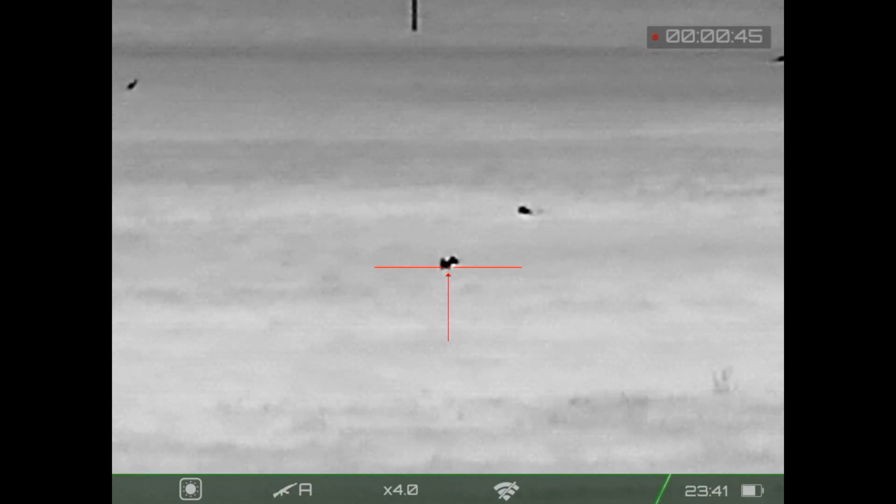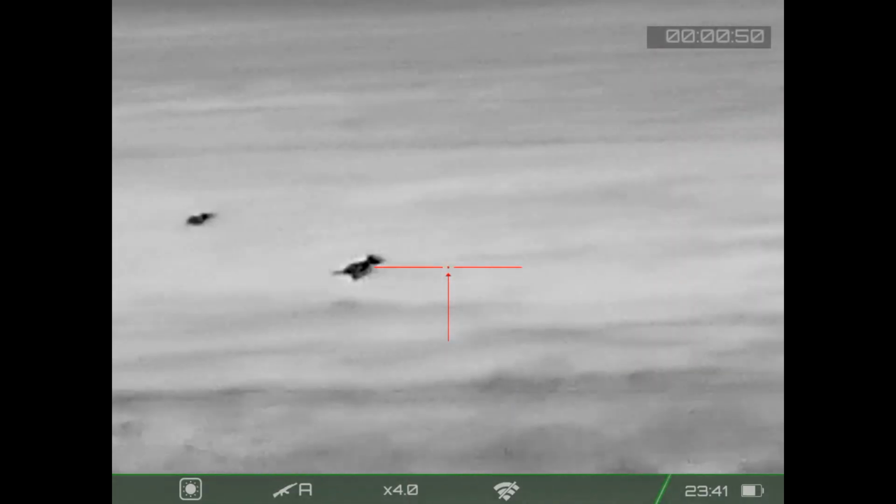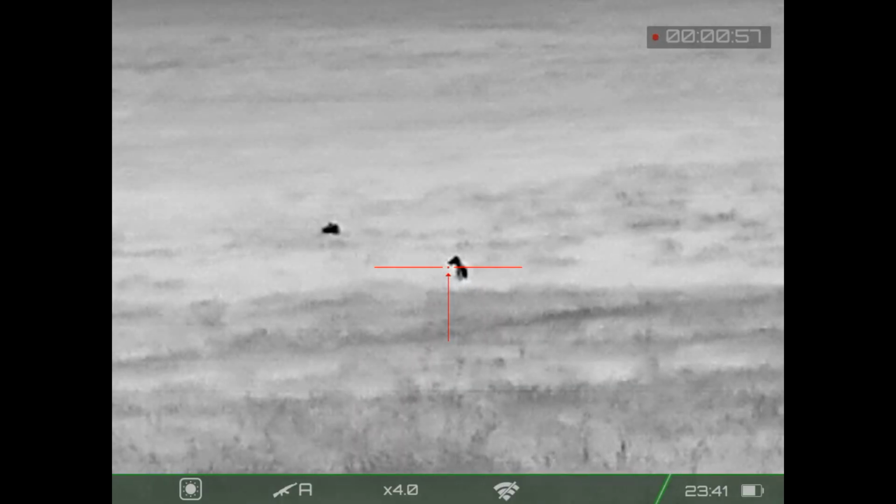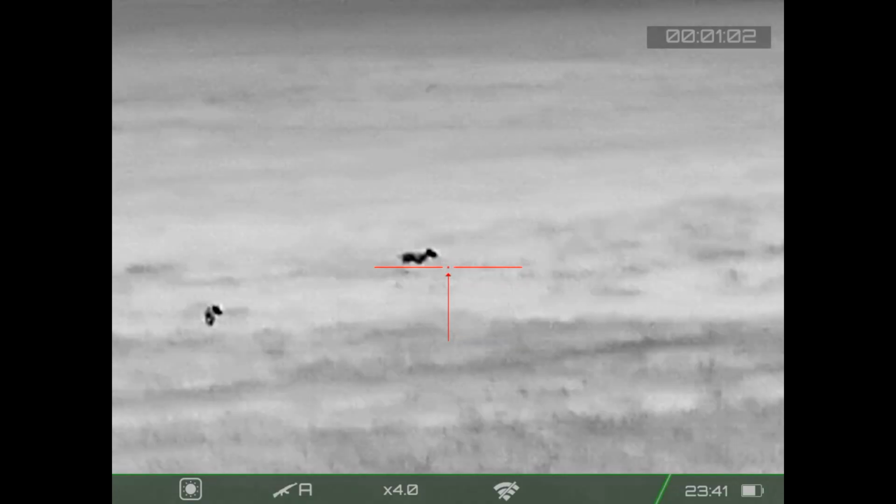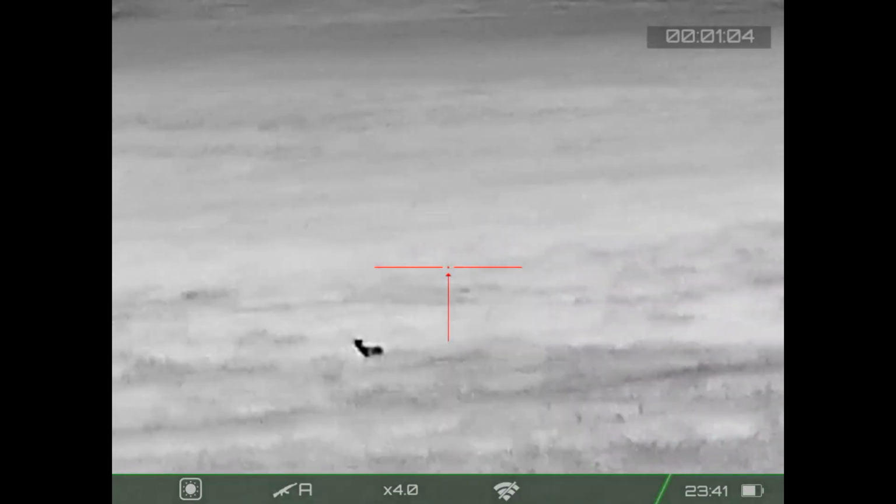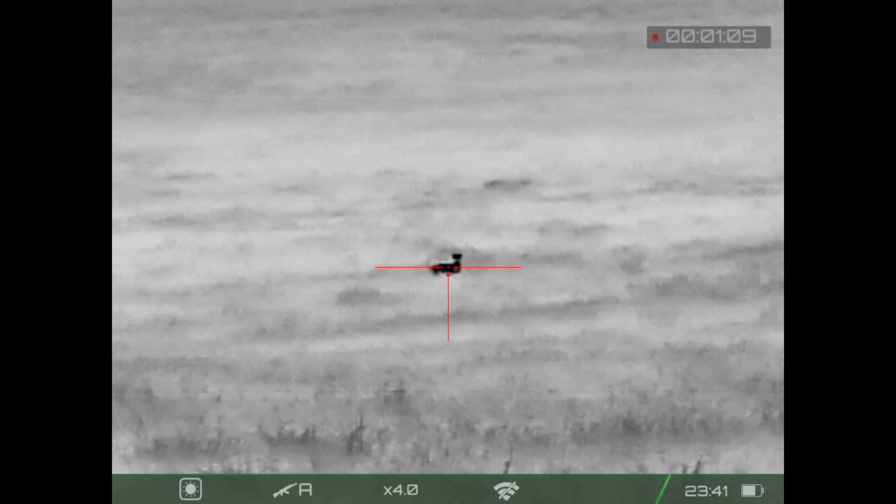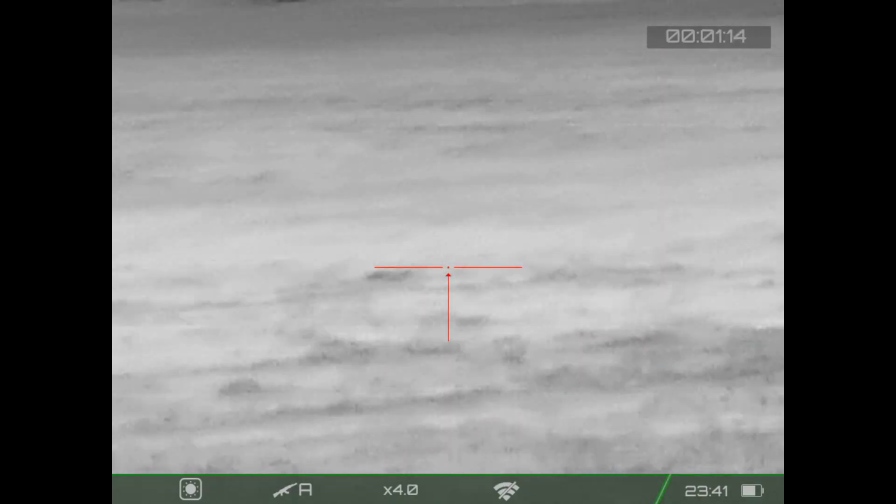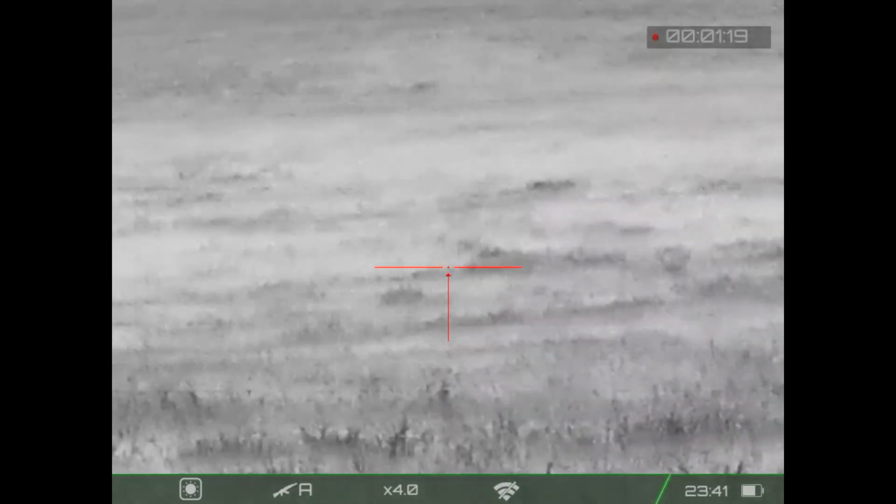And look at the coyotes pop up. Just off of that one. But I connect on the run with this one. He gets lucky a second time. I go back to my wounded coyote. Hit him. And finally, nice broadside shot. He goes down. And I believe I've got 3 coyotes down in the field out of 4 or 5 that were present.